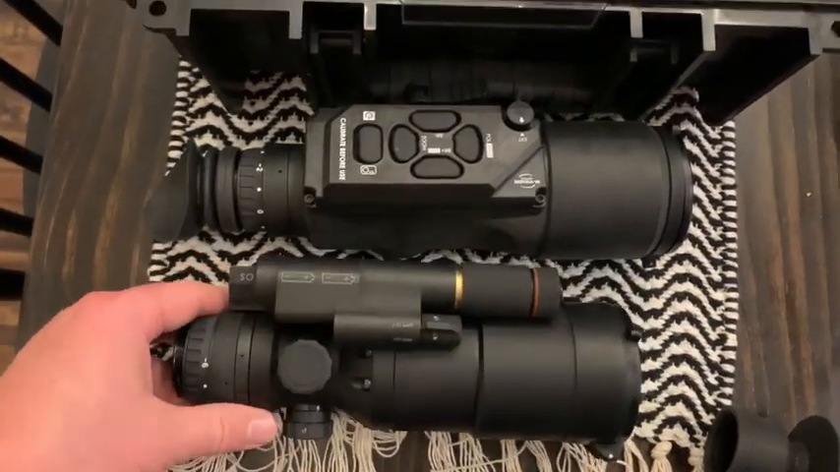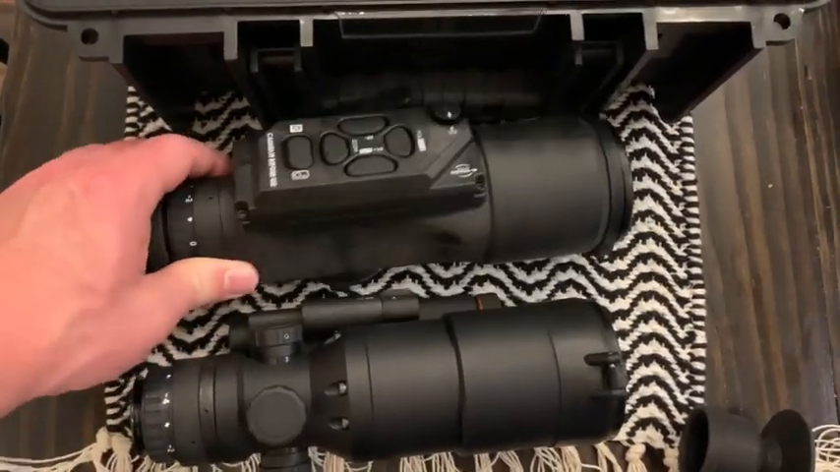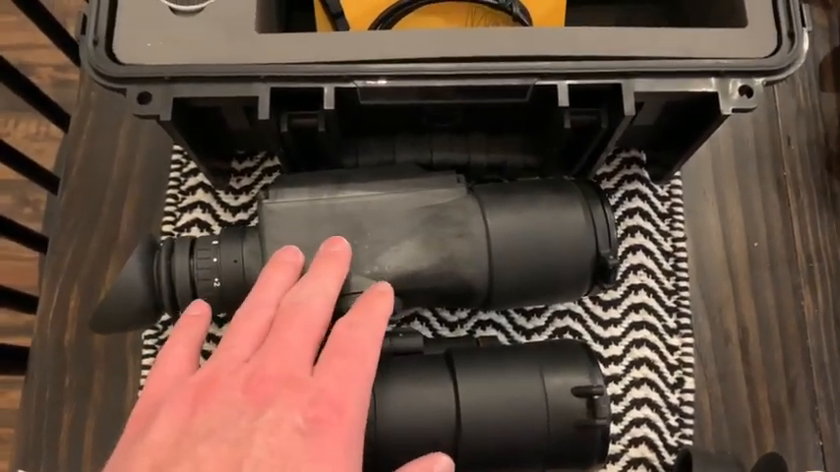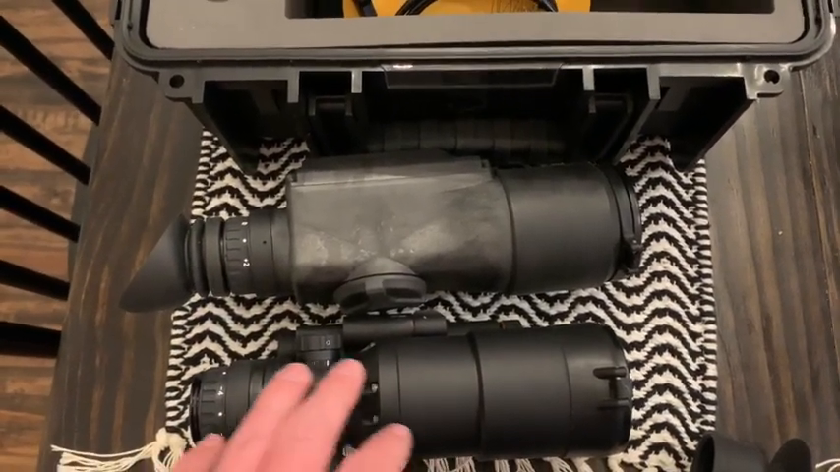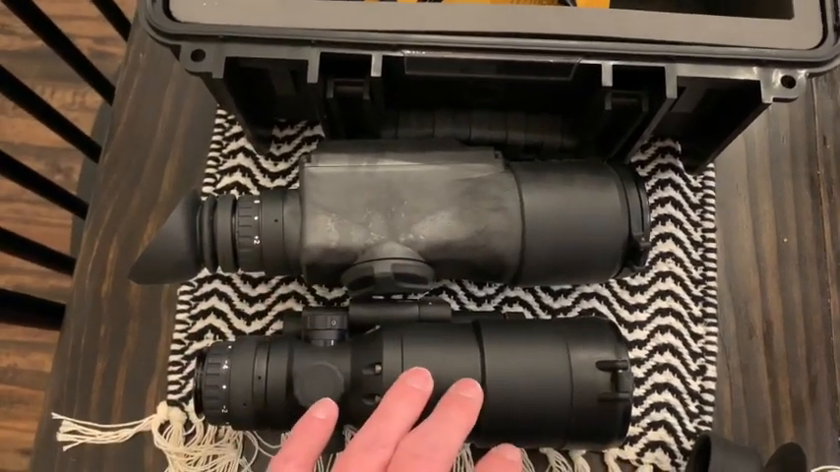As far as video, I know that's the big topic. I do think the Halo is a little bit better. I would say in that 15% range. I think the Halo is a little bit more of an orange tint versus the Trijicon, which I think is a little bit more of a blue tint. Some people might have an eye preference, but I think the detail in the Halo is definitely noticeable, especially comparing them side by side.